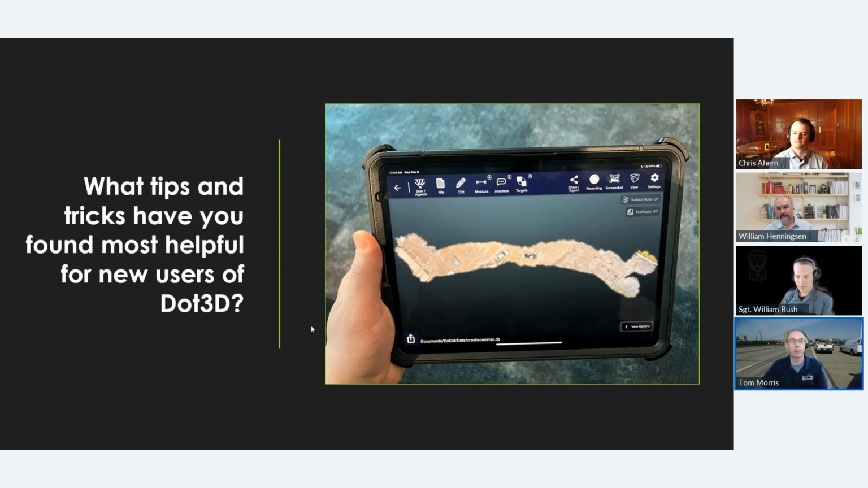So 125 feet of roadway, I think I did that in under 15 minutes. So you don't need to really hurry through it. You can just take your time with it, and you'll usually get better results. So what I found is slow, methodical.